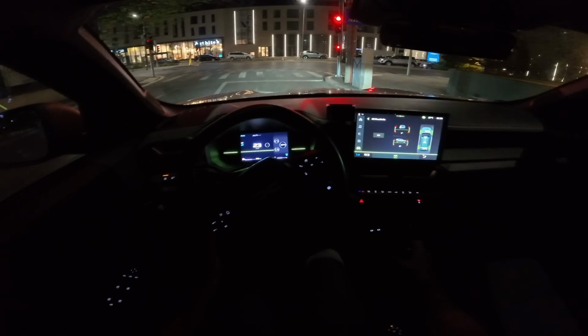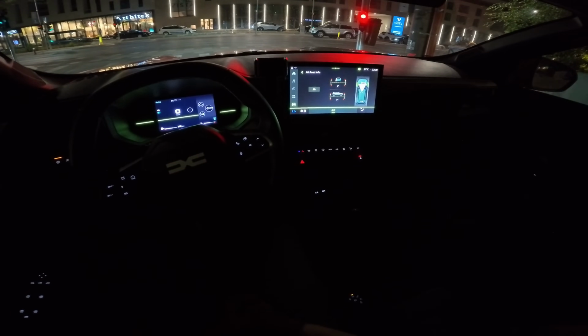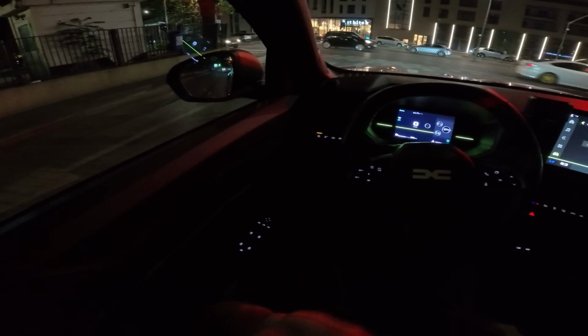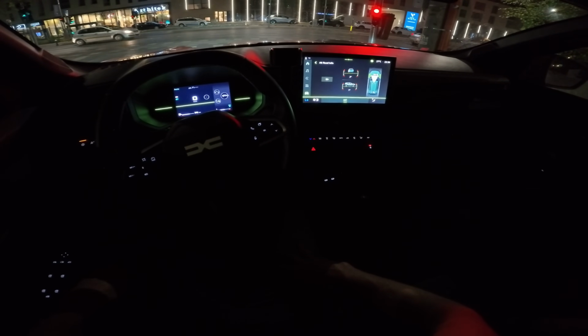Now press the brake, and you see the brakes are really good, really smooth. You don't hear anything there. Also, the suspension is quite good. Good visibility on the windows. Sound insulation seems to be pretty fine also in the city.